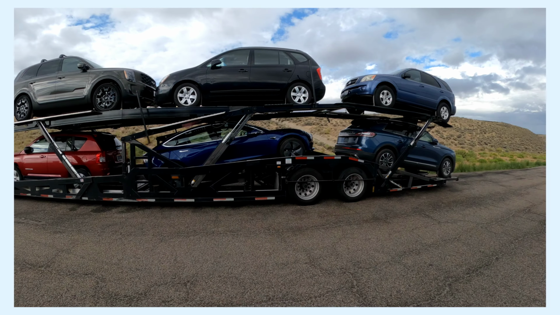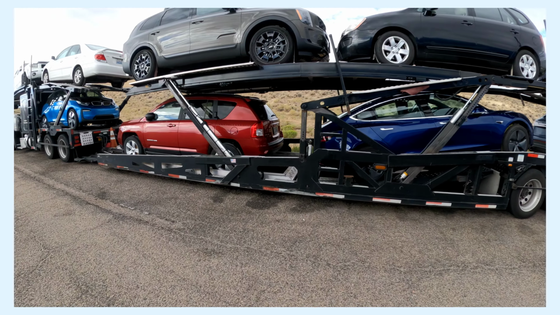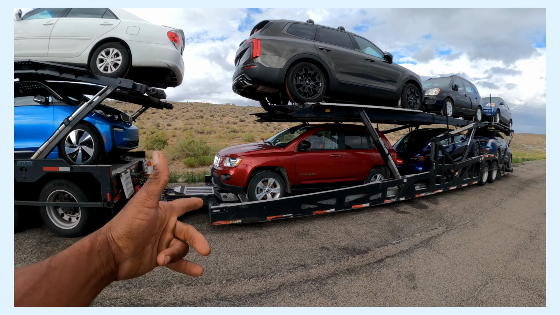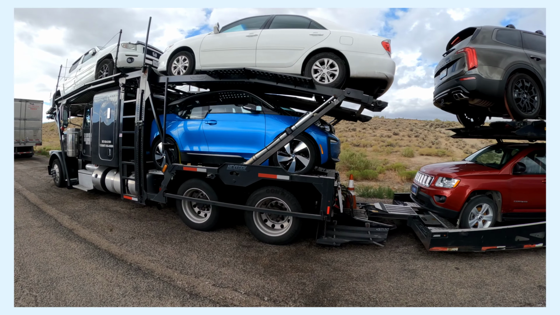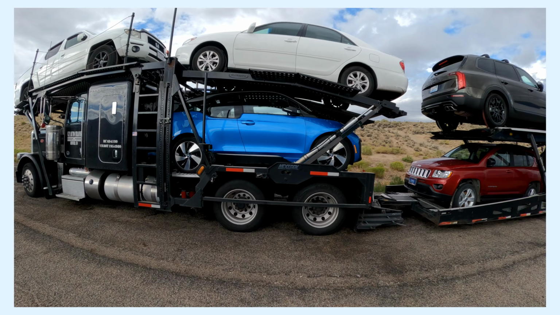That's one thing I tell the customers shipping their car from one end of the country to the other. A lot of people don't like driving. They like to have their car shipped on one of these, and they'll jump on a plane and get to the other end, and we'll meet them there and give them their car. And that's how that works.